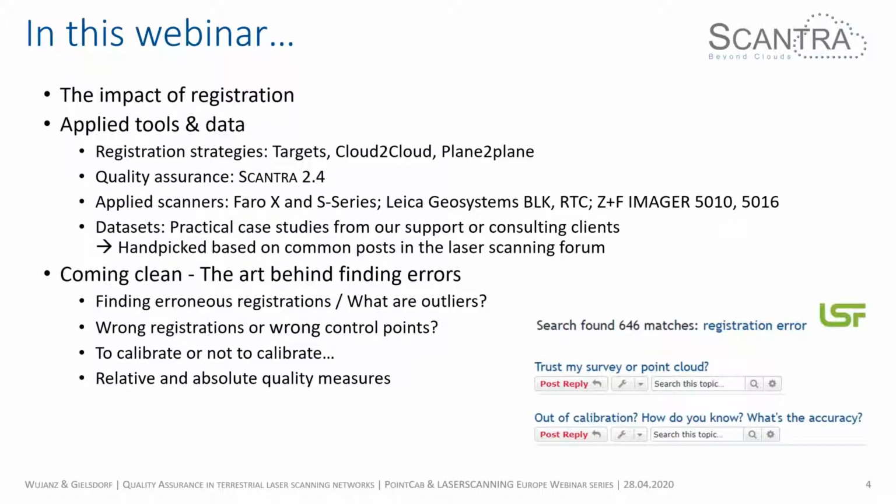Now what was really interesting was the question of which examples I should choose. I had a look at the laser scanning forum and picked subjects that come up more frequently. For instance, you can see on the right-hand side, 664 matches for registration error. Trust my survey, a point cloud out of calibration. These are questions that come up here and there, and these are the subjects that we're going to deal with.